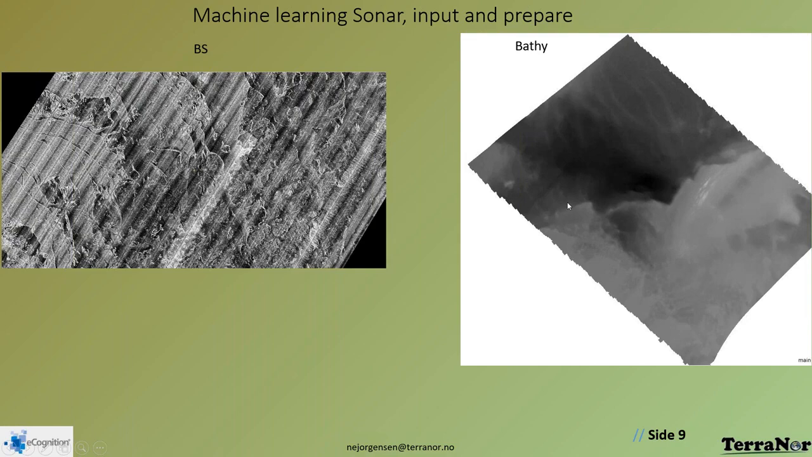And the other one is the bathymetry, and bathymetry from sonar is really very high quality, because that's something the sonar does well. Positioning of each point is more complicated. This is very similar to radar. The depth is very good, but the XY positioning is not always that quality.